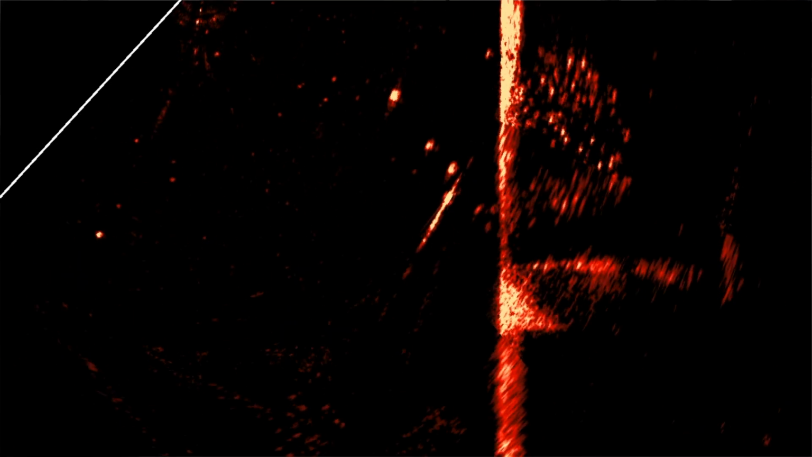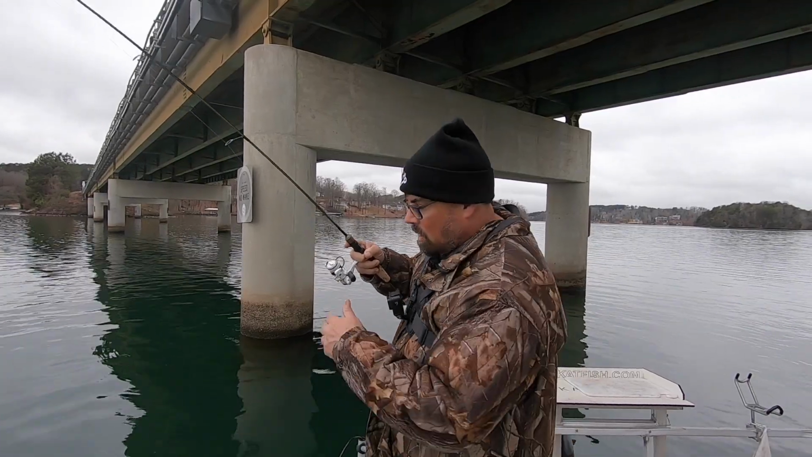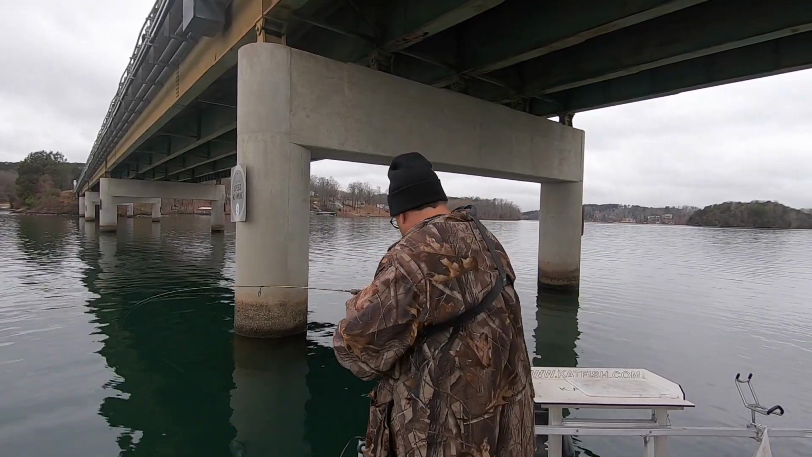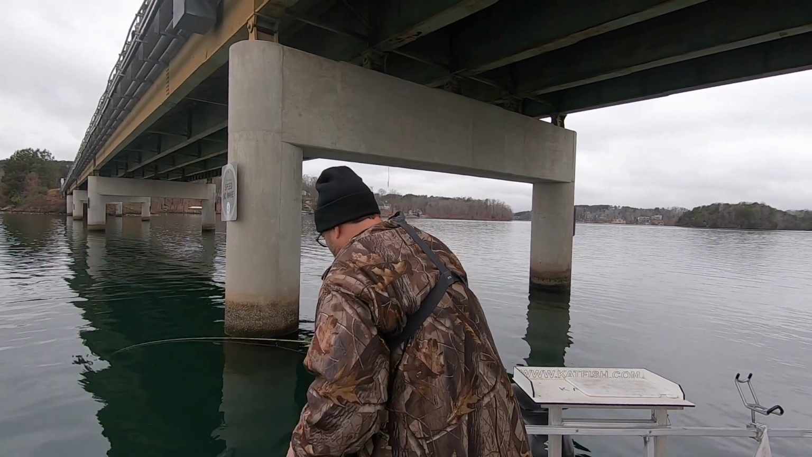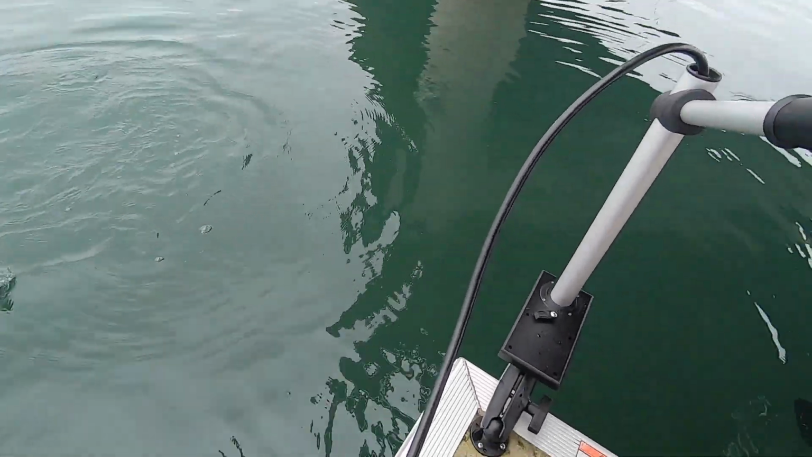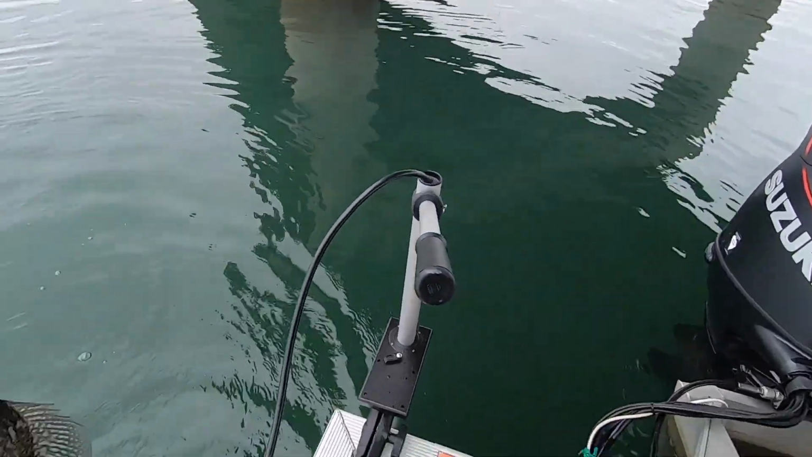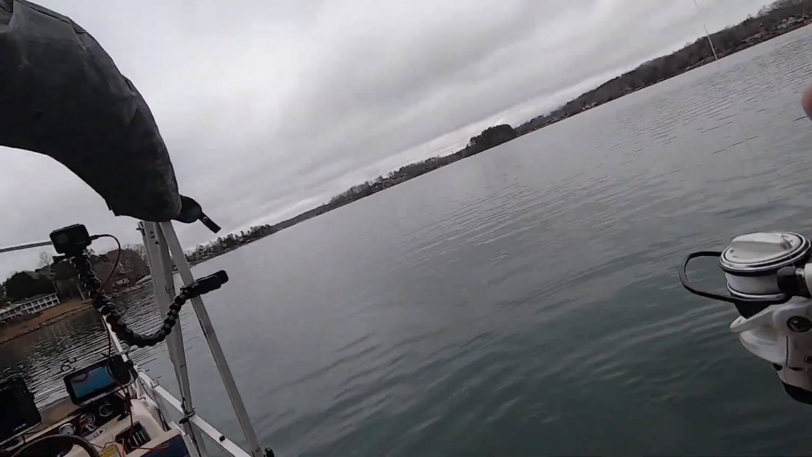There we got him. He came up and got it. Y'all see that on the video? Man, that's a good one. If I don't catch another one, you could see that perfect on the active target. Him come up, and then I gave it a twitch, and in he came. Oh, and I left my net. So I'm gonna try to get him in, but he's gonna be a pretty good slab. There we go.